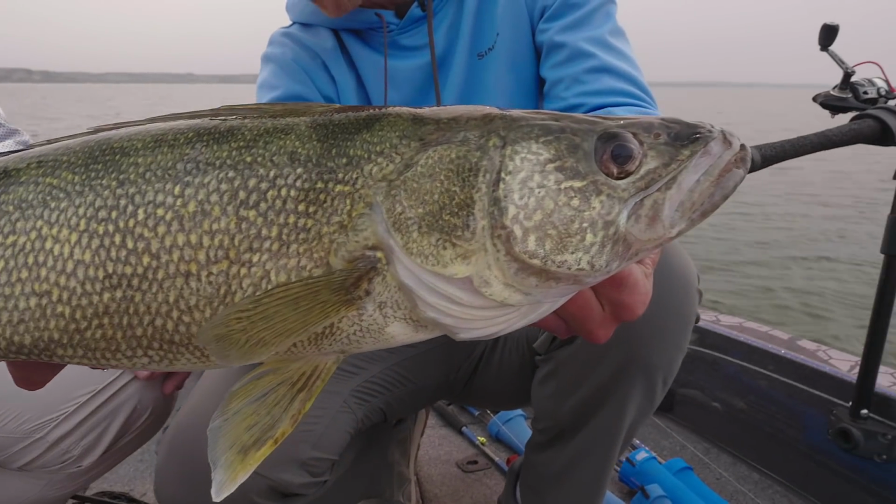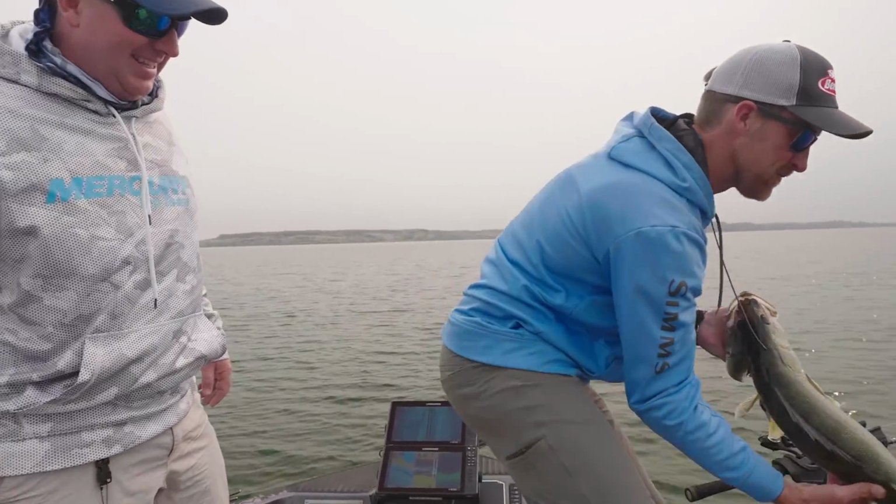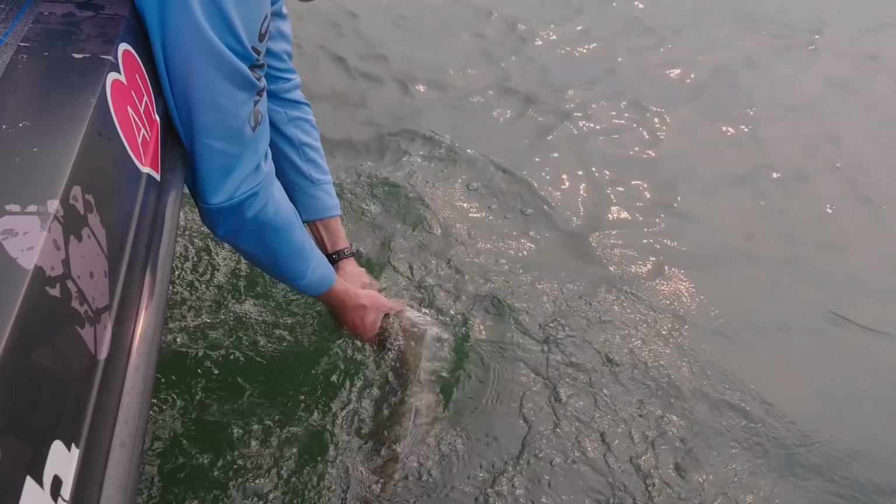All right, we gotta get her back. She needs a real meal. Wow, what a fish. A beautiful fish. Yeah, that's what we're here for, man. Oh man. That's a beautiful Fort Peck walleye.